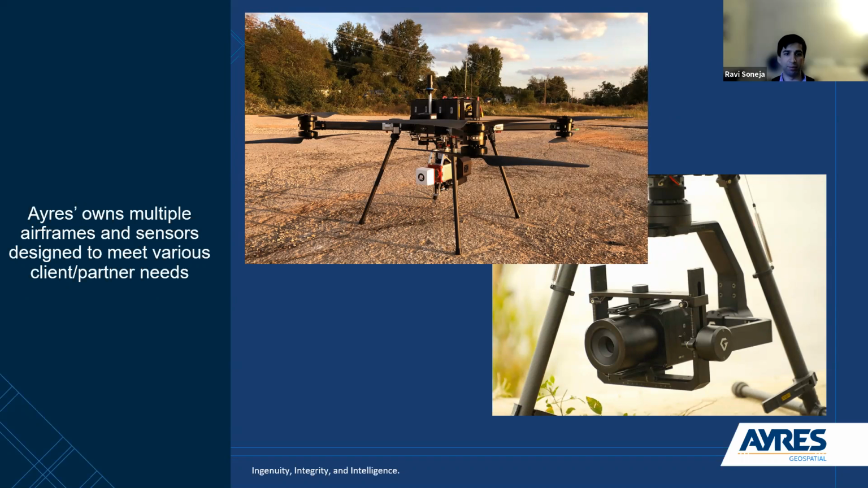And then on the bottom right there is our Phase One iXM-100 metric camera. Metric is the real important distinguishing factor there. That camera actually is calibrated for use for photogrammetry, but it also doubles as an excellent platform for visual inspections. And I won't go down into all the specs on the sensors. If there are questions about that, certainly I'm happy to answer those after the presentation here.